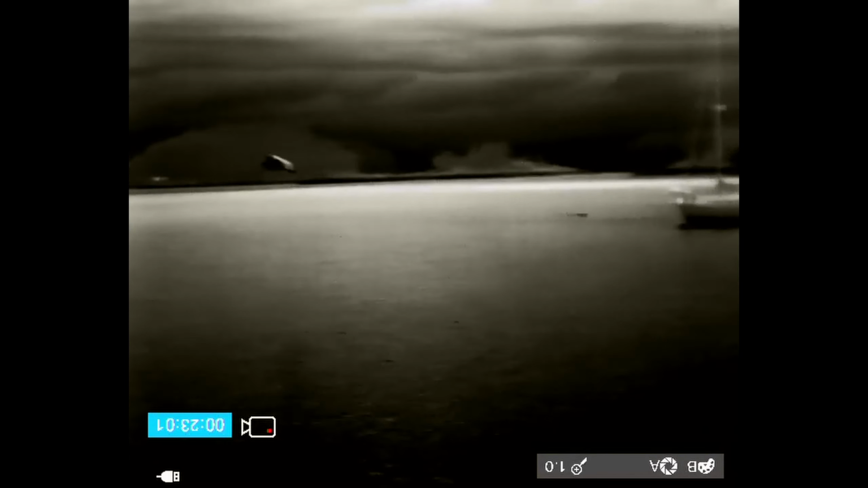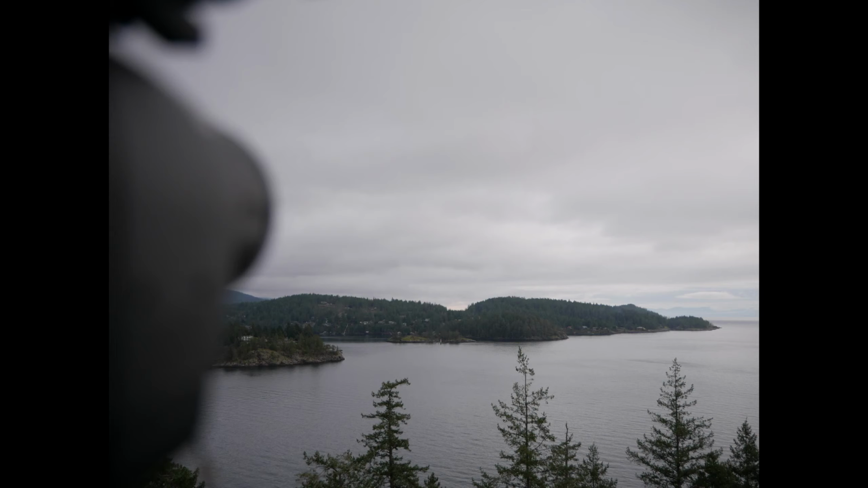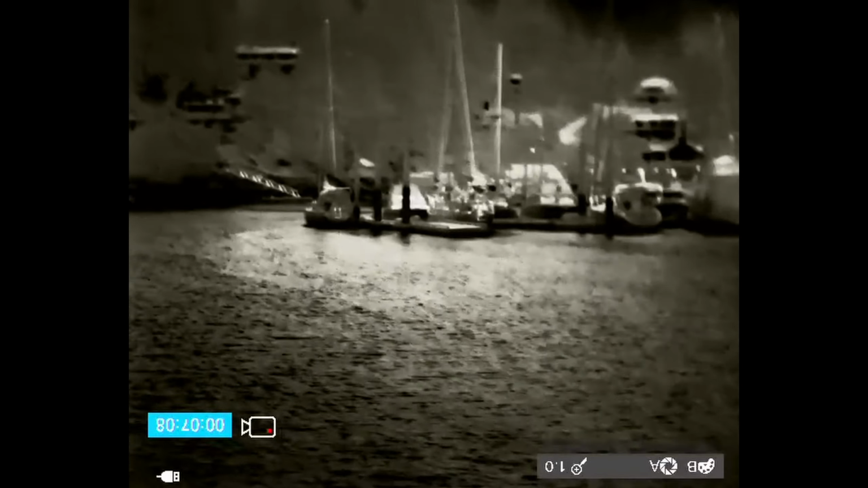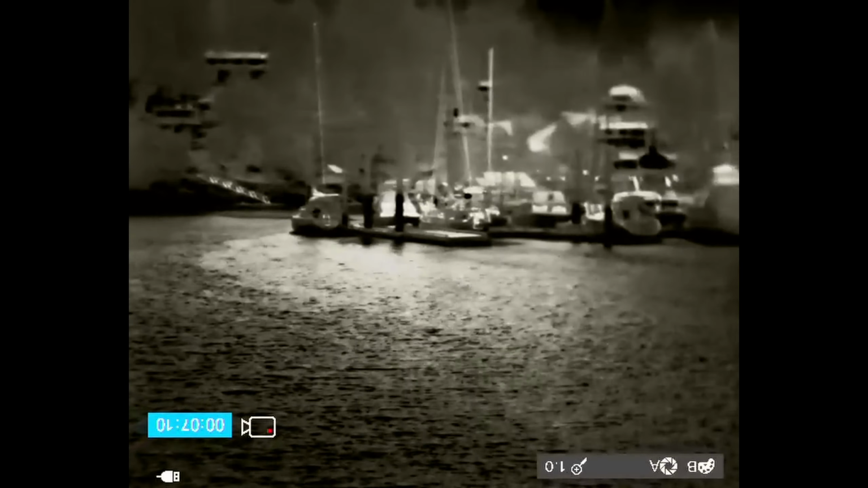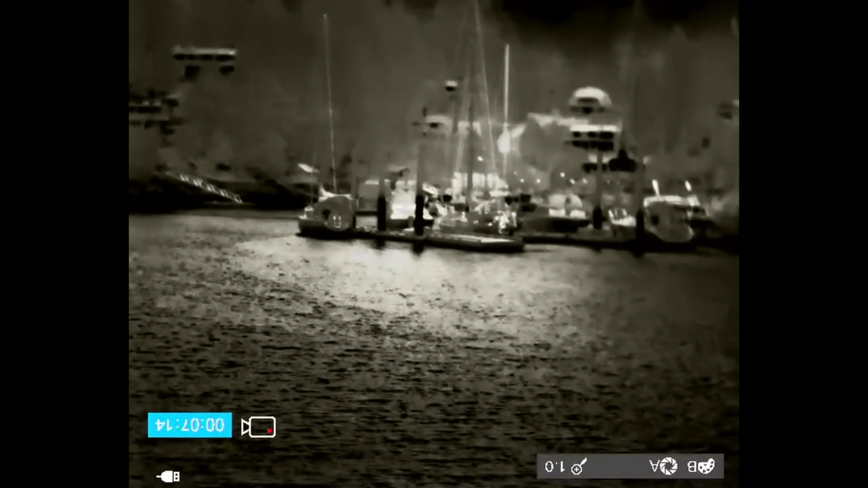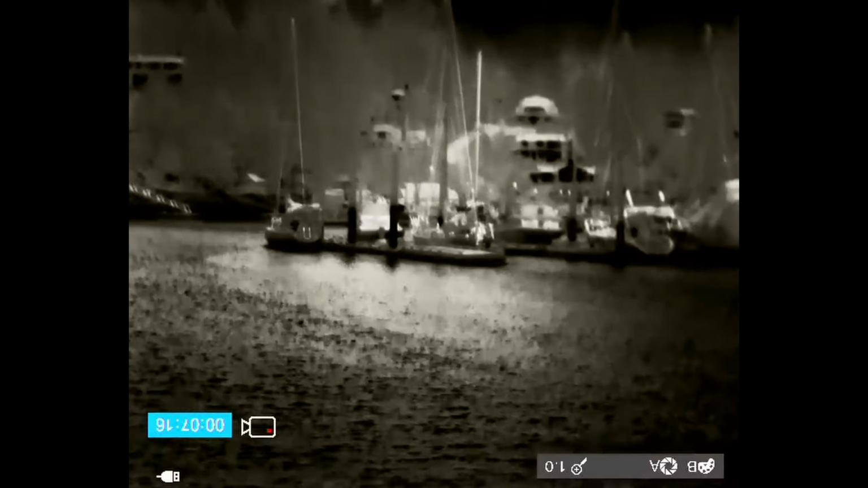I do find myself getting closer to things on the side with the thermal because the monocular blocks half the field of view from my uncovered eye. Would I recommend this setup? Absolutely. I think it's awesome. I think this is as good as it gets for now, for those of us who steer from an open cockpit or bridge. I also don't have radar.